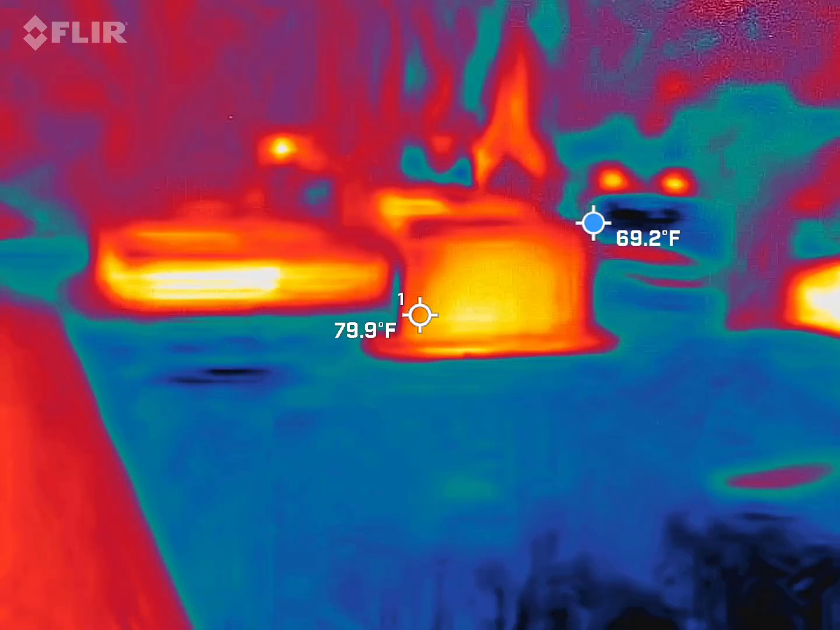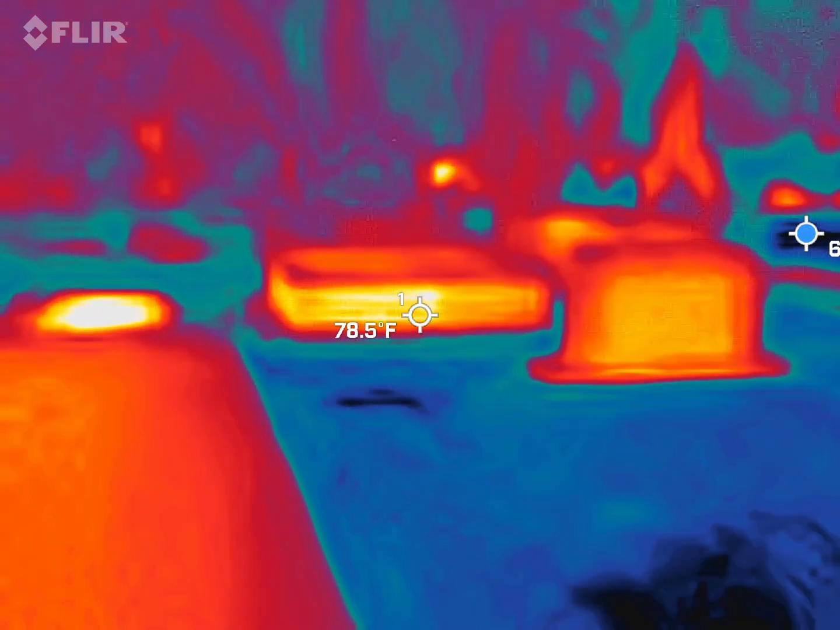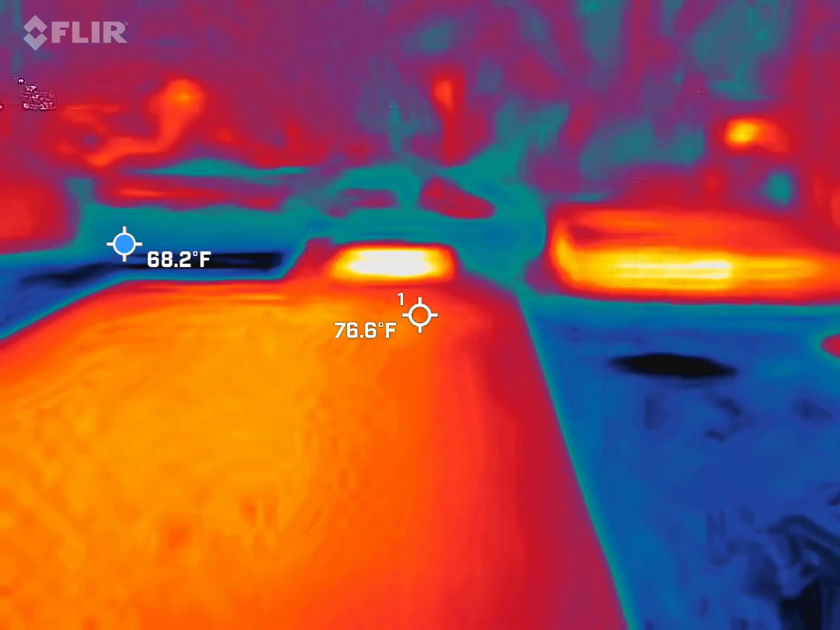It's weird to see how much the tombs and some of the stones retain heat throughout the day. I mean, my God.